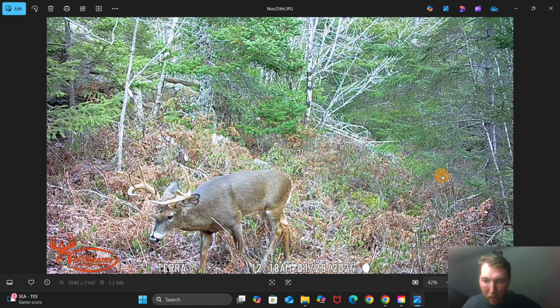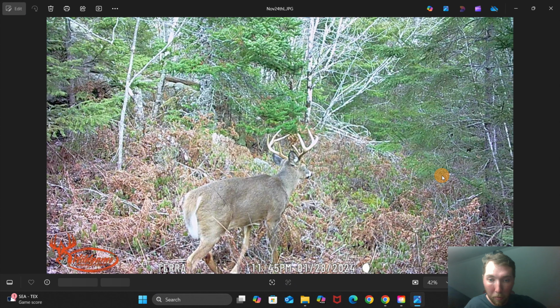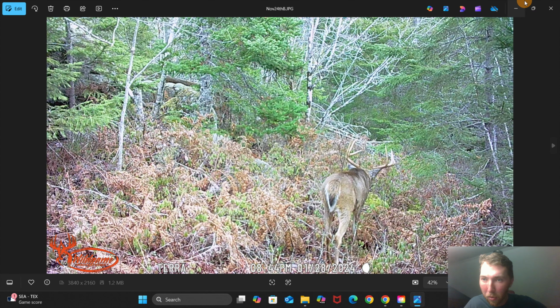Right here, just another nice buck. That would have been October 30th. So that's the first picture I got there, actually. So for as long as it was there, it was really just like a week-long span. But man, it popped off for a couple days there in November. That's a huge one. So I'm gonna split my cameras up.